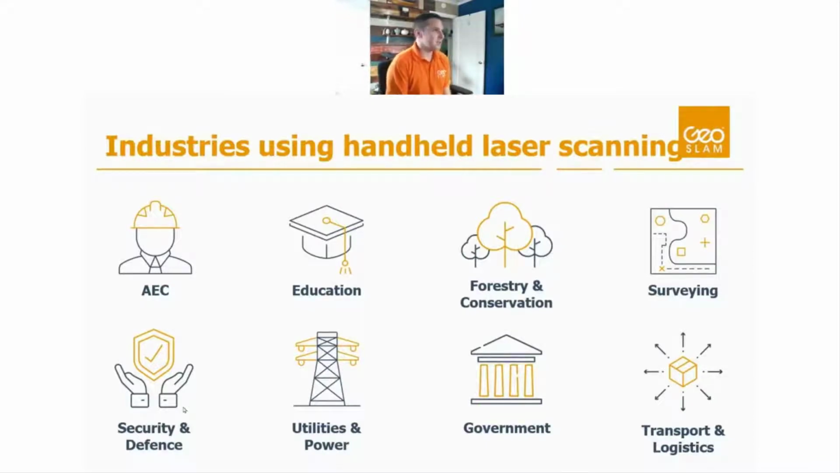So just to highlight some of the industries that are using our technology, and this is just the main ones. There's probably 50 plus different industries that are using this technology, but it's pretty diverse, from architecture, engineering, construction. That's what AEC stands for. We've got many universities using this for education and various departments that tie into these different industries.